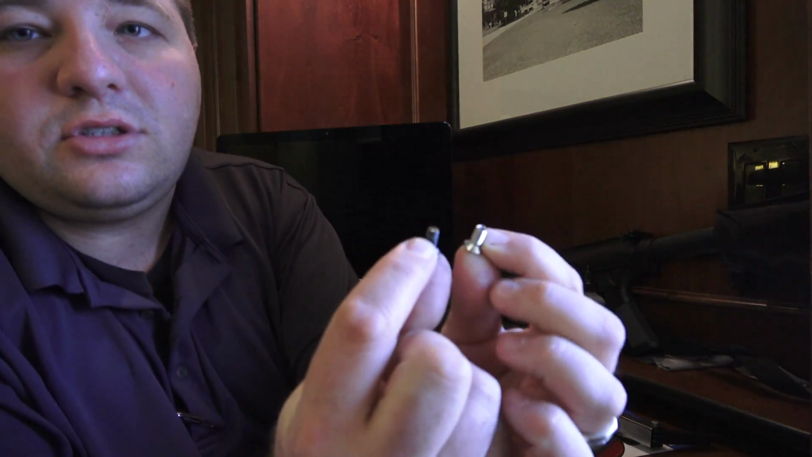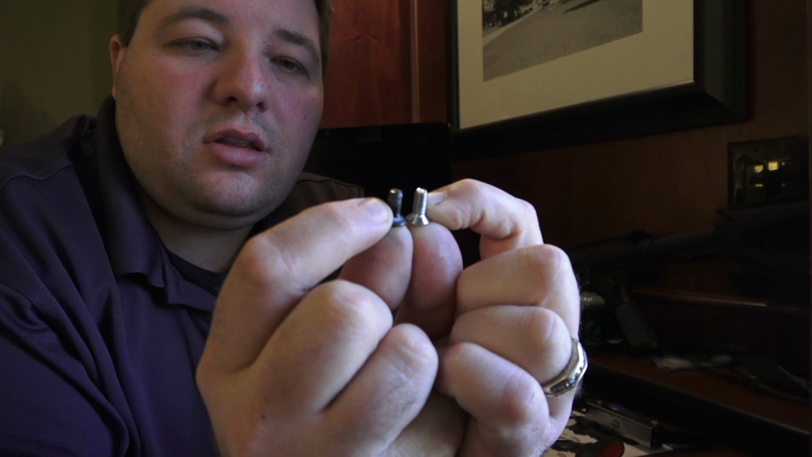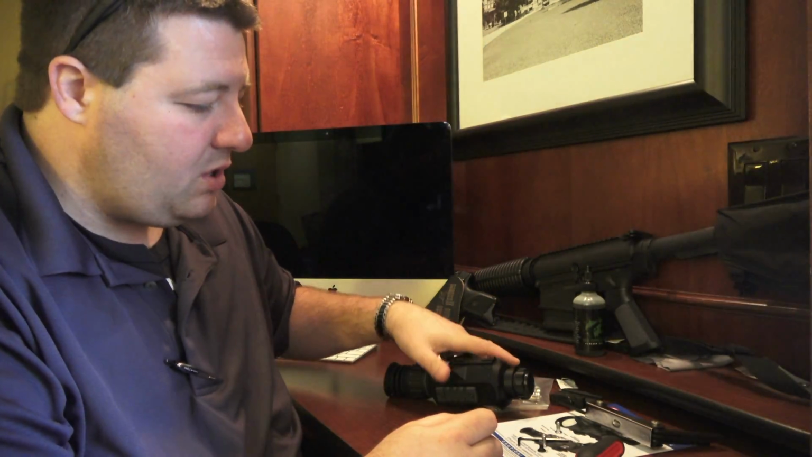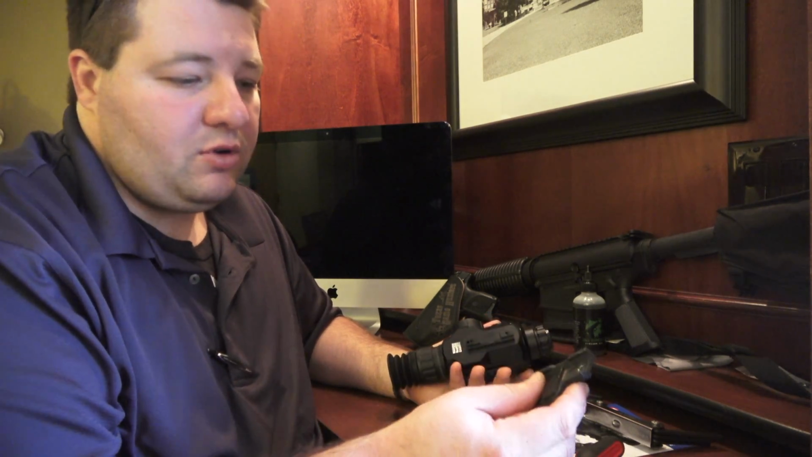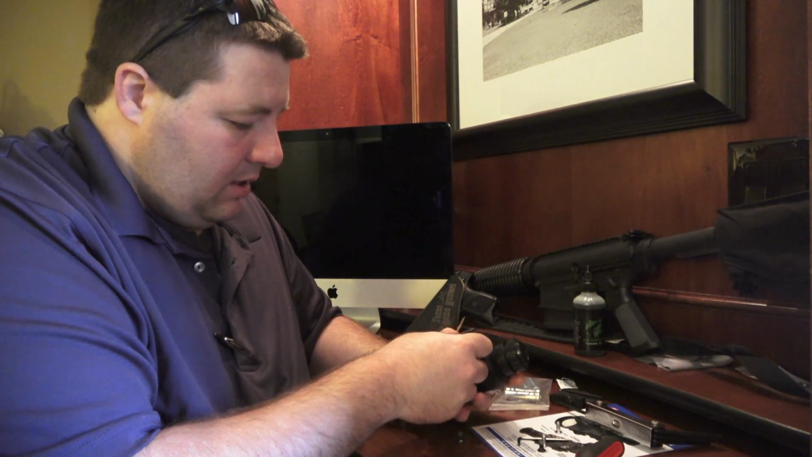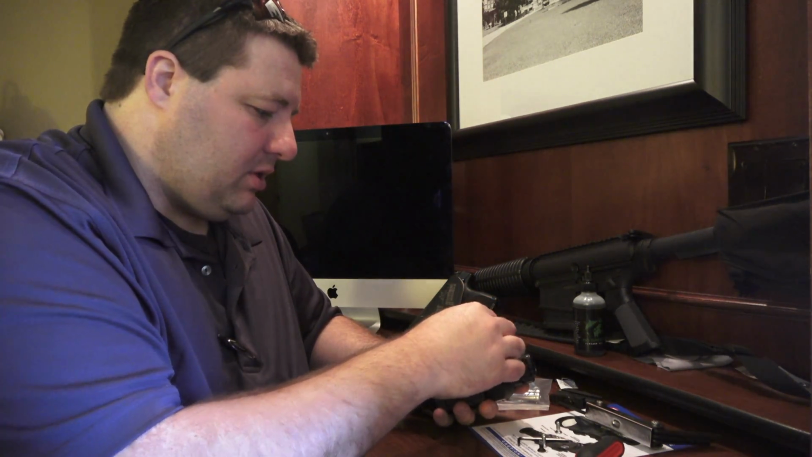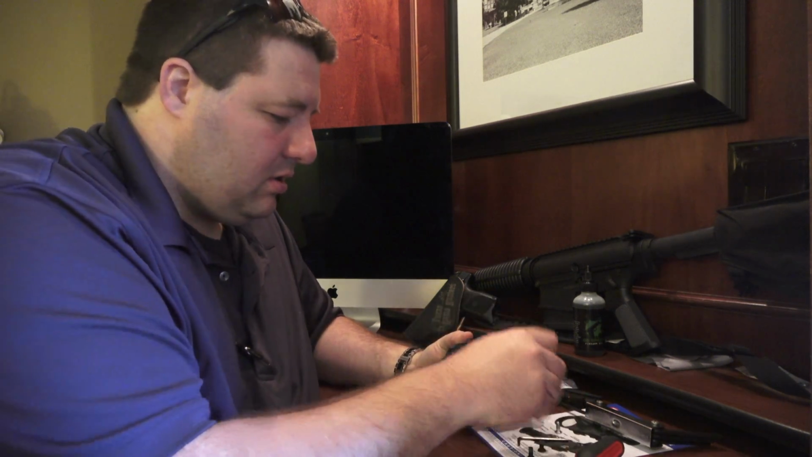However, the screws that come with the Thor are the same exact length. So you can reuse the same ones if you want to reattach your mount. You don't have to buy any extra screws if you want to switch out mounts. So I'm going to use the same ones just because they're factory. Actually, I'm gonna